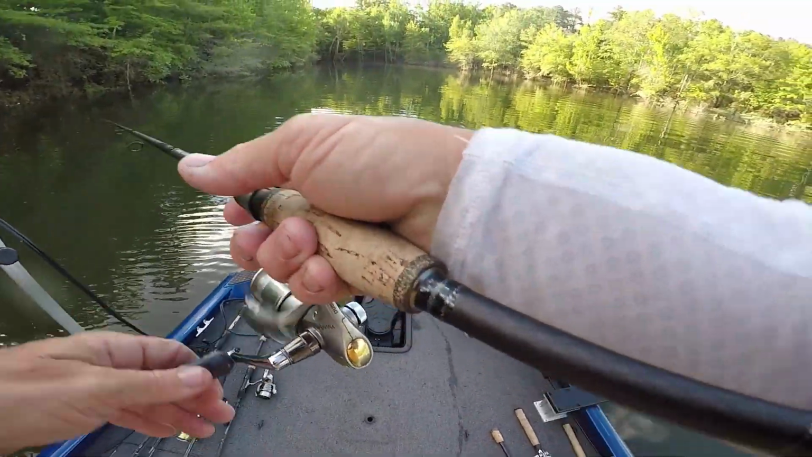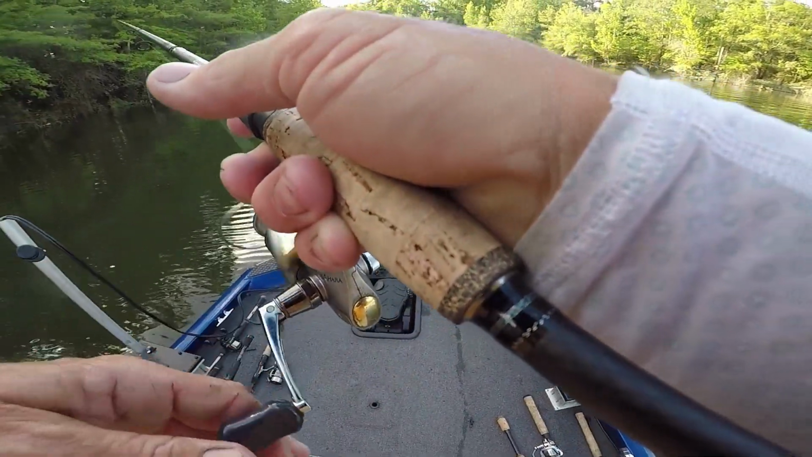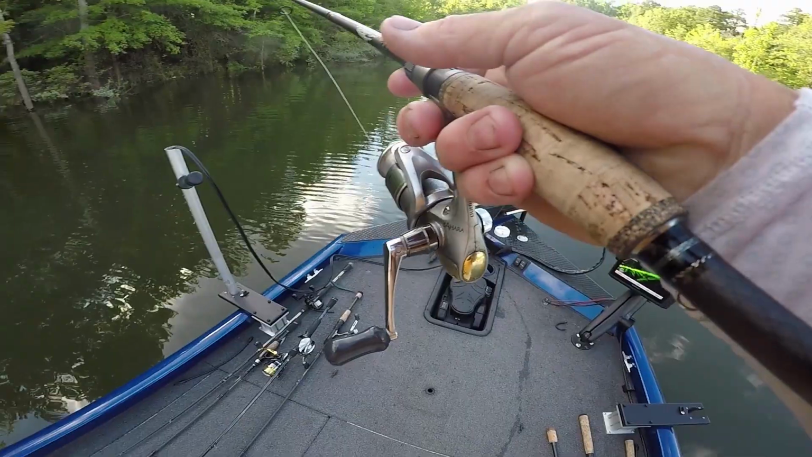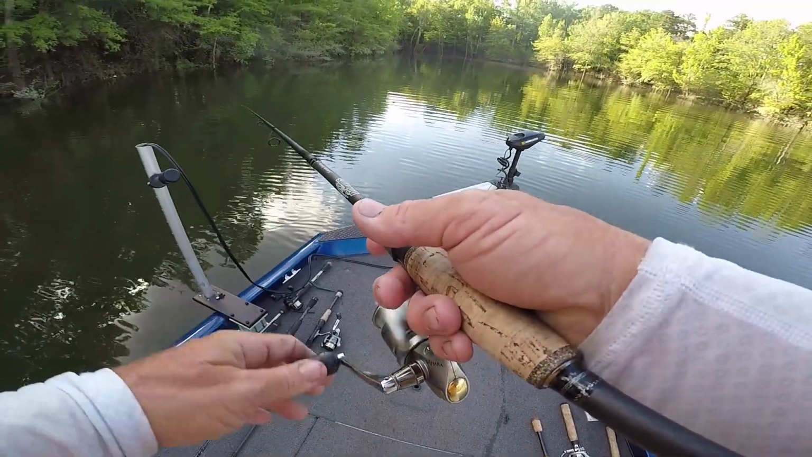What I'm doing, guys, is throwing that swim bait up against the bank. I'm reeling it back slowly, and once I get away from the brush, I'm stopping it and letting it fall a little bit. Then I'm starting it again. This is about, I think, a 1/4 ounce head.